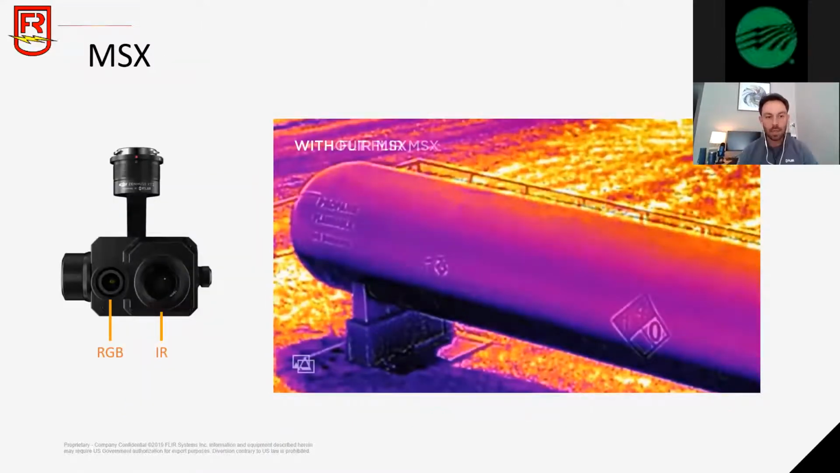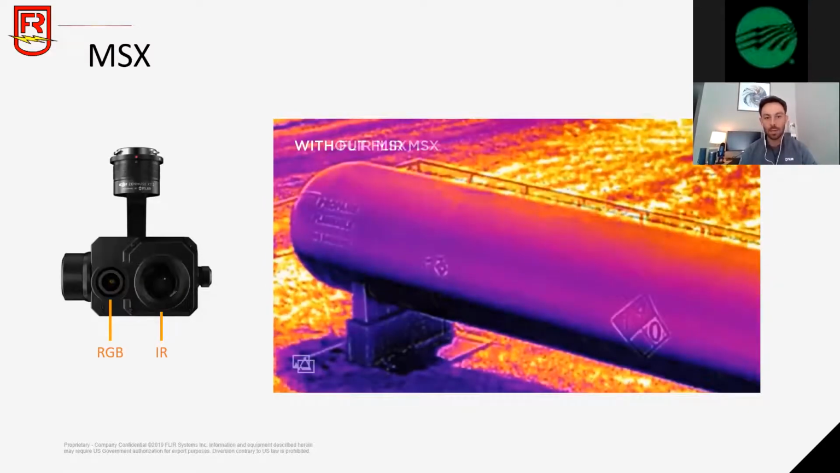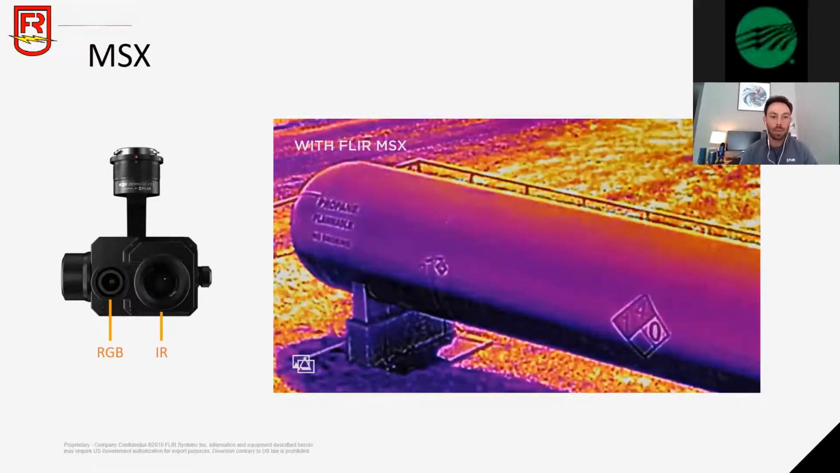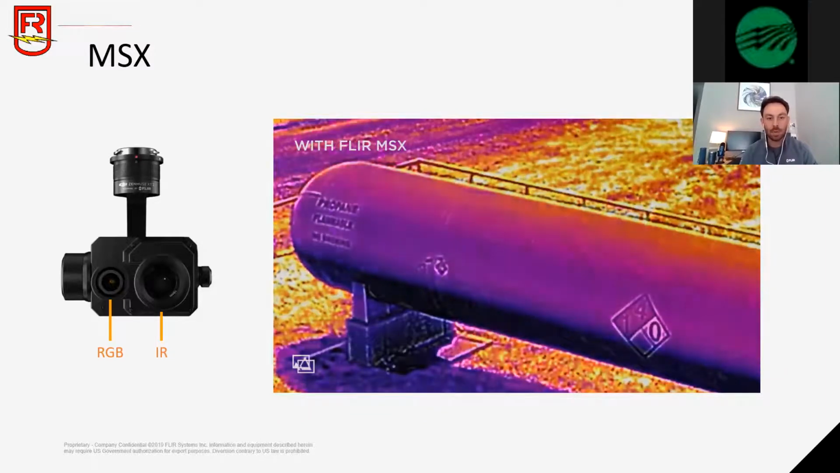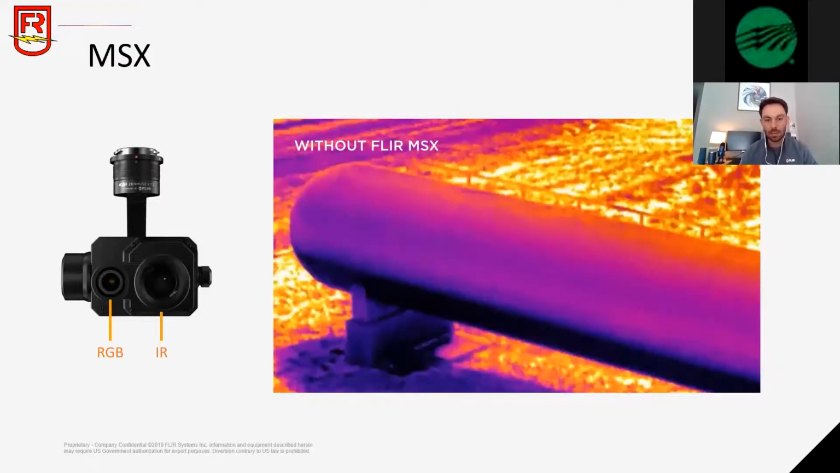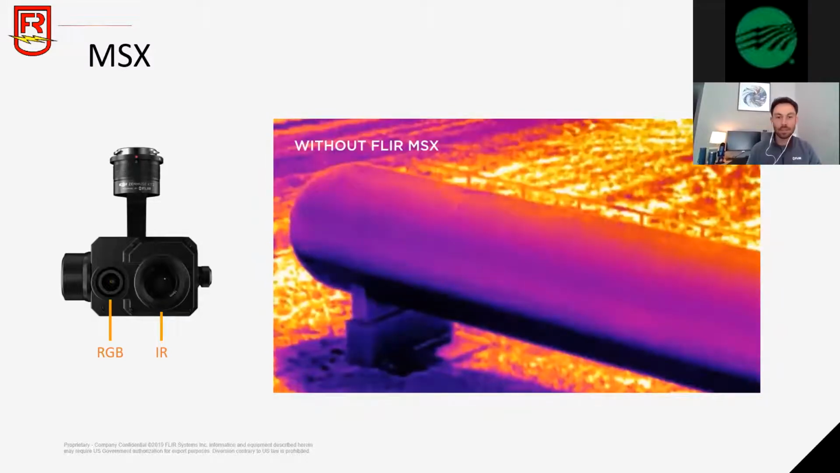And here's a great example of the difference between having MSX turned on and turned off. The camera that you see on the left here is called the Zenmuse XT2. This is our most popular plug-and-play camera. It has a thermal camera as well as an RGB camera as well as MSX capabilities. We'll get into that a little bit more in a minute, but it's easier to really explain MSX when you can see it. So this propane tank is a great example.